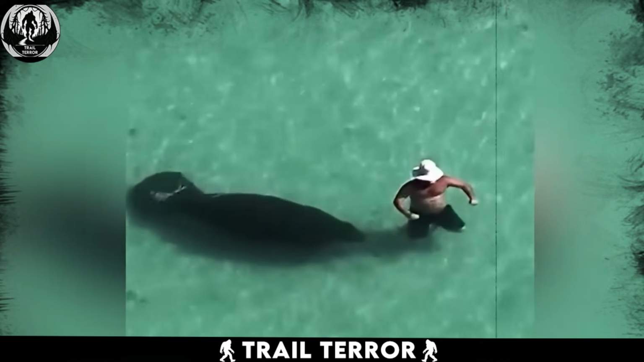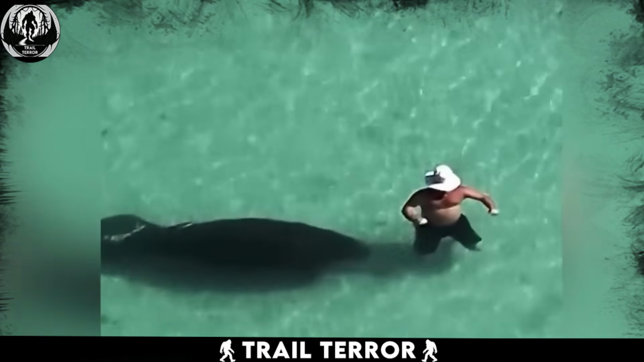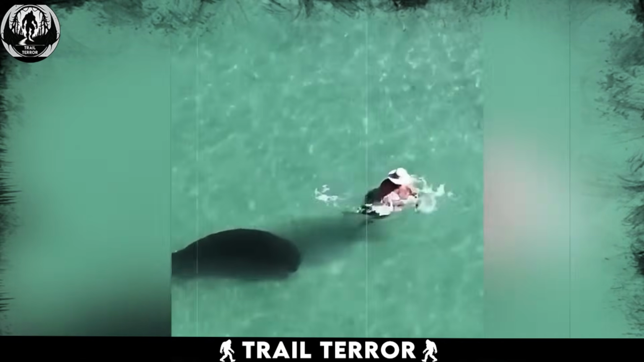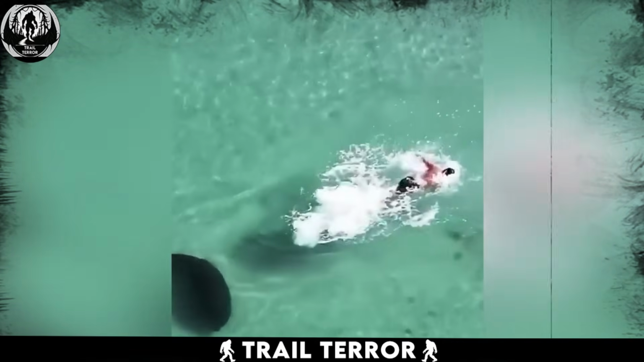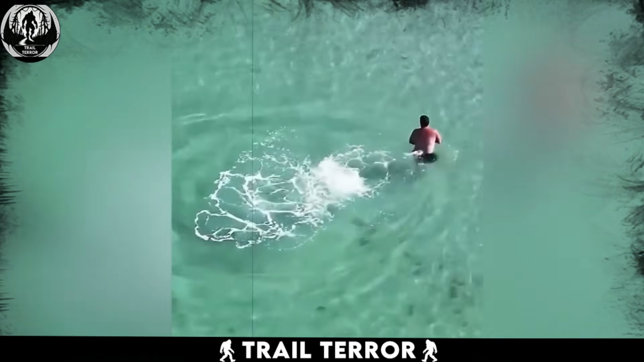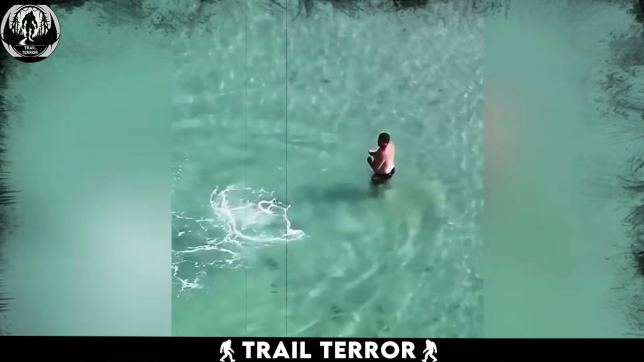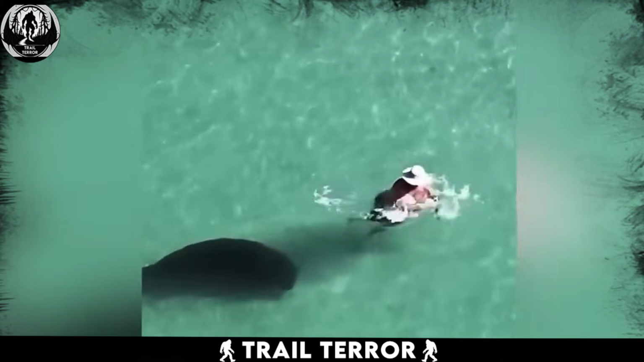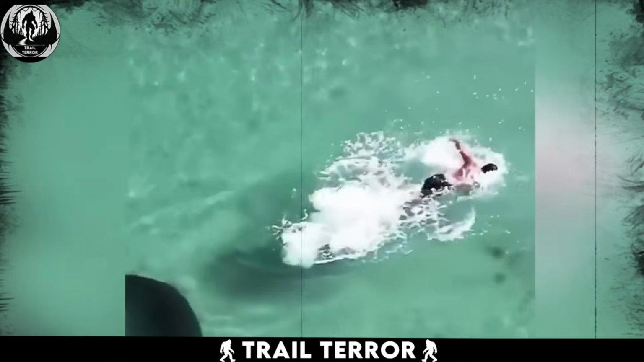The gentle marine creature stands right beside the man, unnoticed for about 15 seconds. The moment the man finally realizes the presence of the large manatee next to him, he reacts with a startle, quickly swimming away. This sudden movement, in turn, frightens the manatee, causing it to retreat as well.